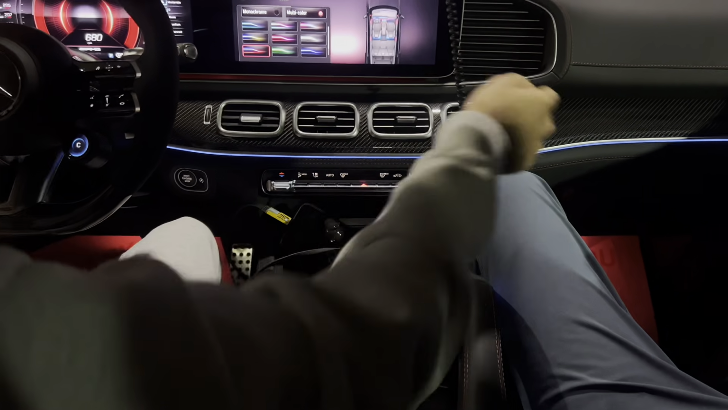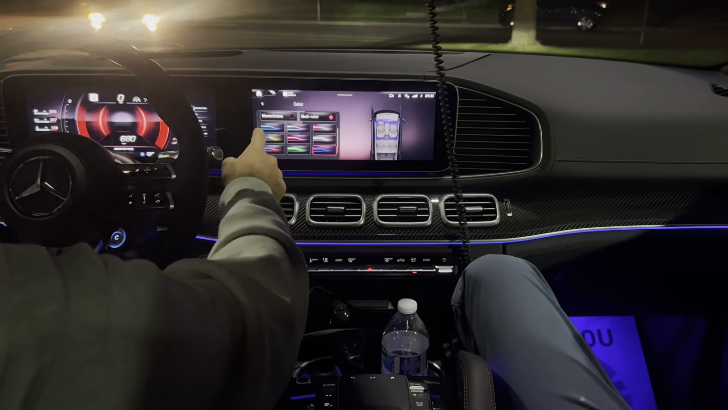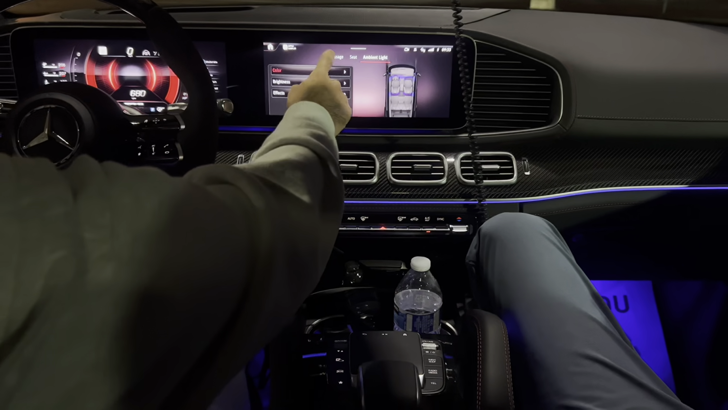And the blue and the red on the floor. I like, this is where it's at though. That's your favorite color? Yeah. It's pretty strong. So we'll go to massages.